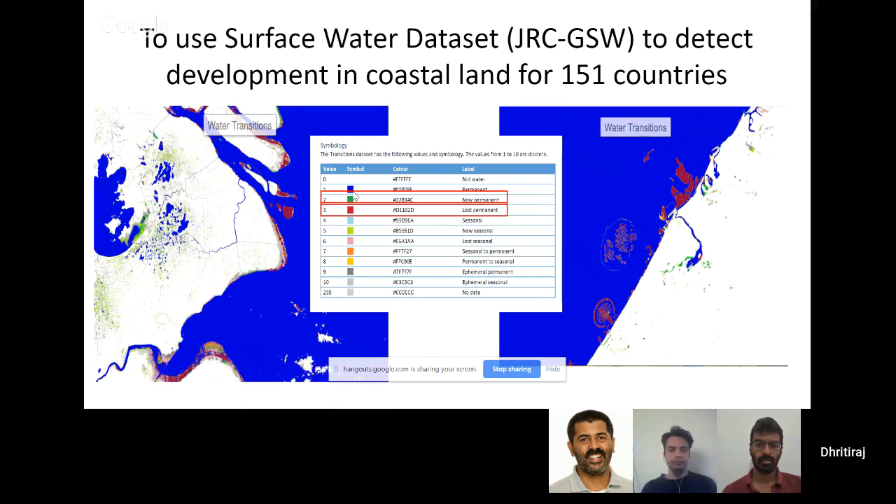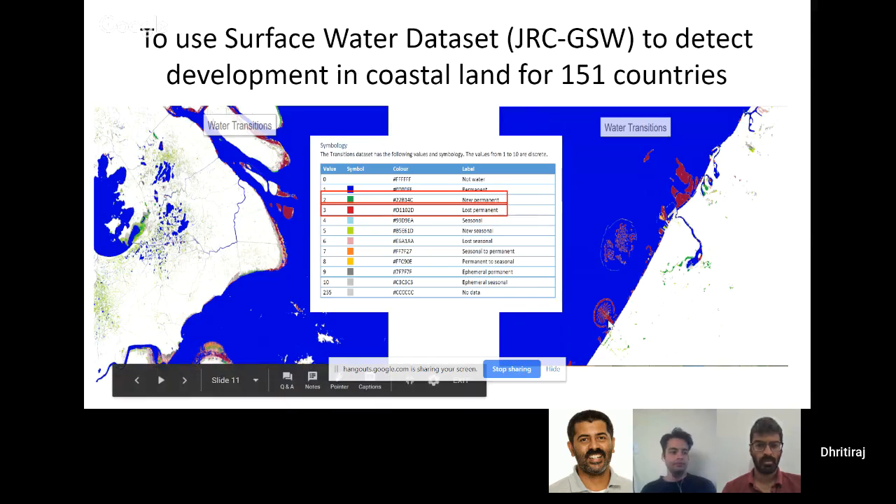between 1984 and 2018. There are mainly two sub-bands which I used, which was new permanent, which basically is a new water pixel. For example, if you're digging a lake, that lake is new permanent. But I was also looking at lost permanent, which is red here. You can see all these beautiful structures on the coast of Dubai being reclaimed over here. It's basically telling you that there was water in 1984, but in 2015 these are land. So it's telling you they are lost.